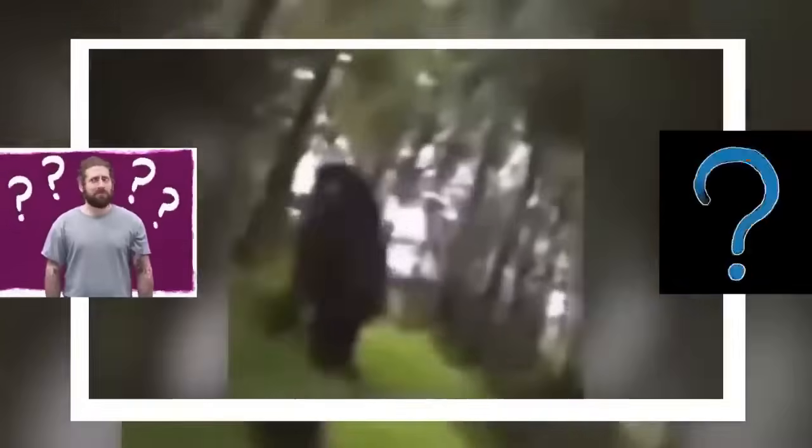Some thought it could be a bear, but this beast had an uncanny resemblance to the mythical Bigfoot. The mystery deepens. Could it be the mysterious Bigfoot or another furry enigma wandering in the woods?